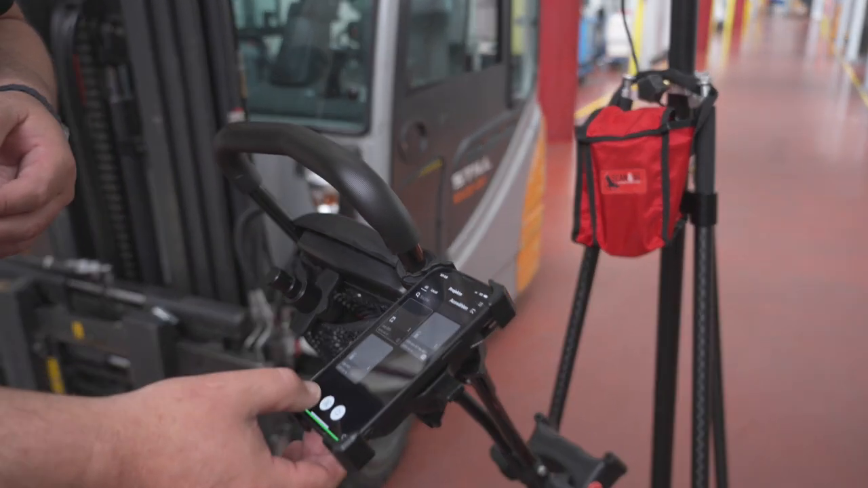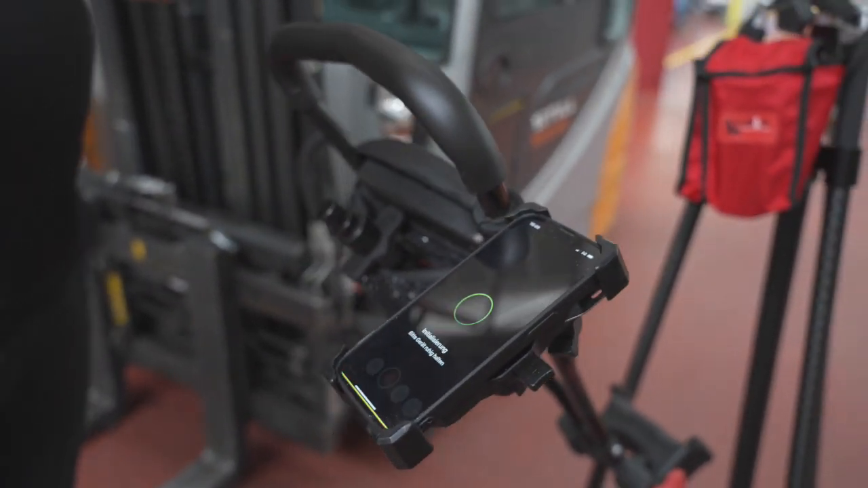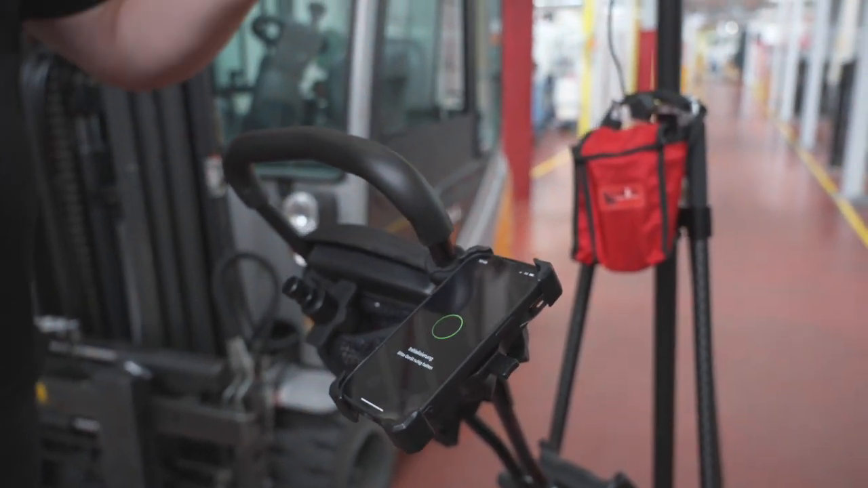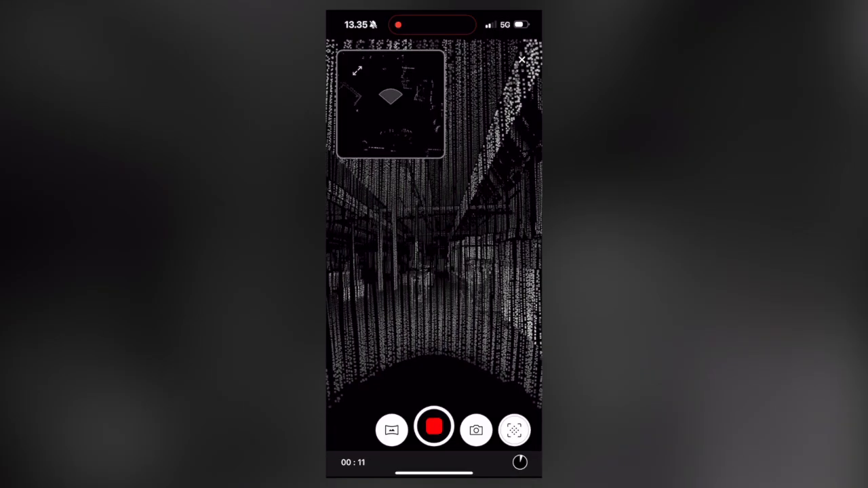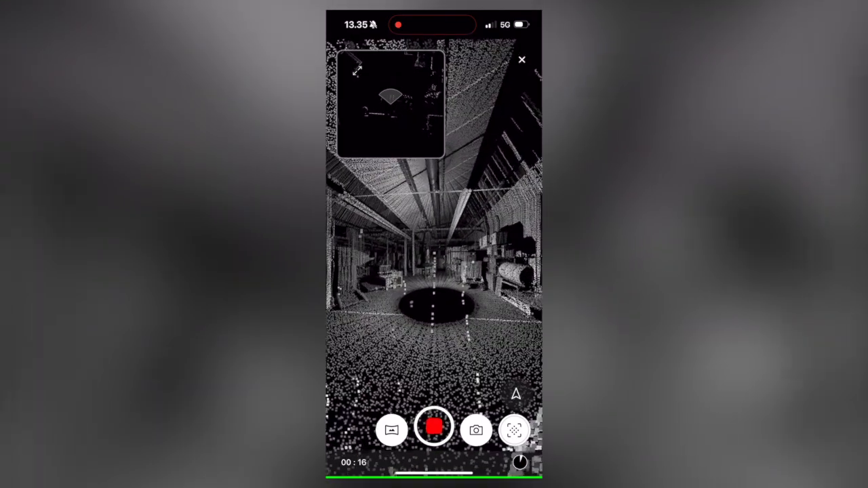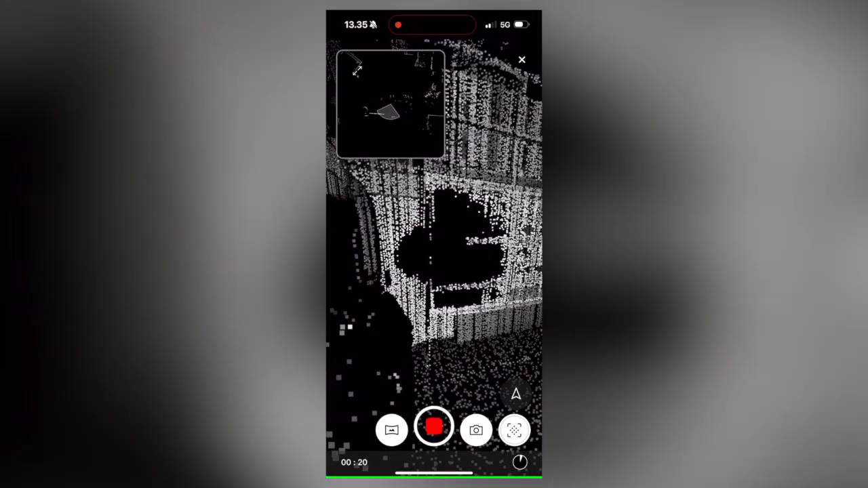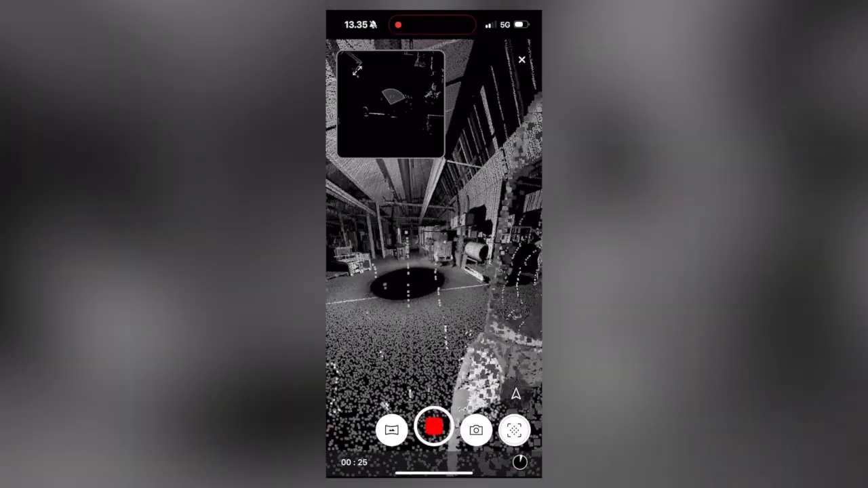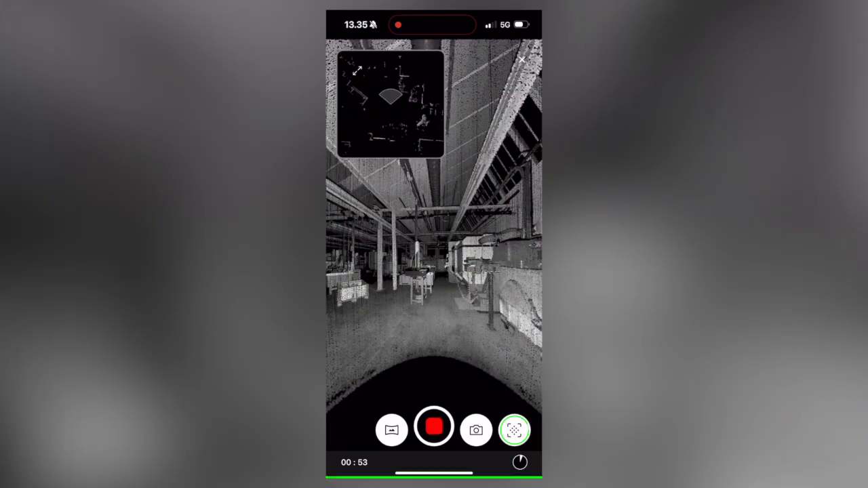So we connect to the sensor, we initialize. We have two ways to initialize, either in a static mode, so the device stands still and it does the initialization, which now happened, or you also have the possibility to do a dynamic initialization. So you do the initialization while you walk. Then the app transmits all the data in real time, either in 3D, or you can also switch to a 2D mode. So you see what we have already scanned in this environment.